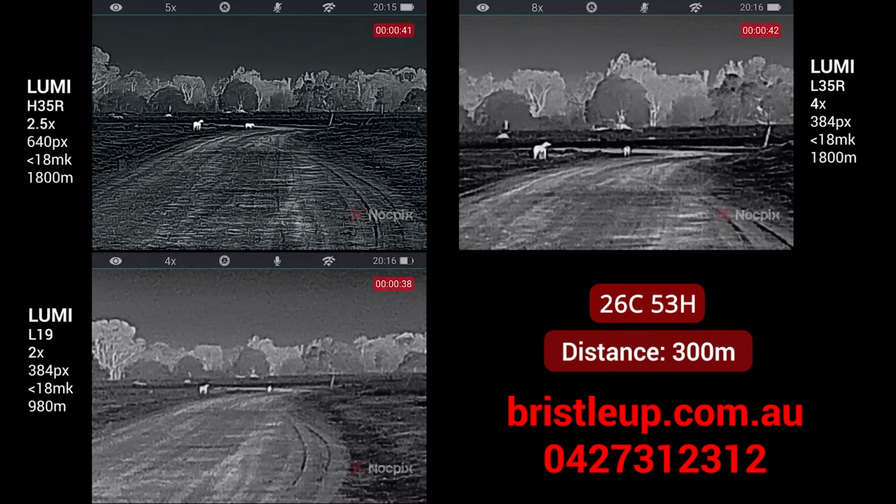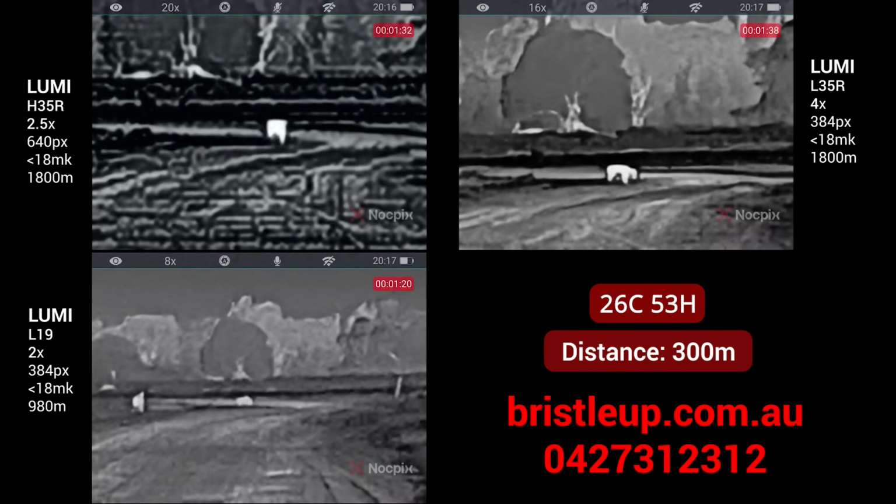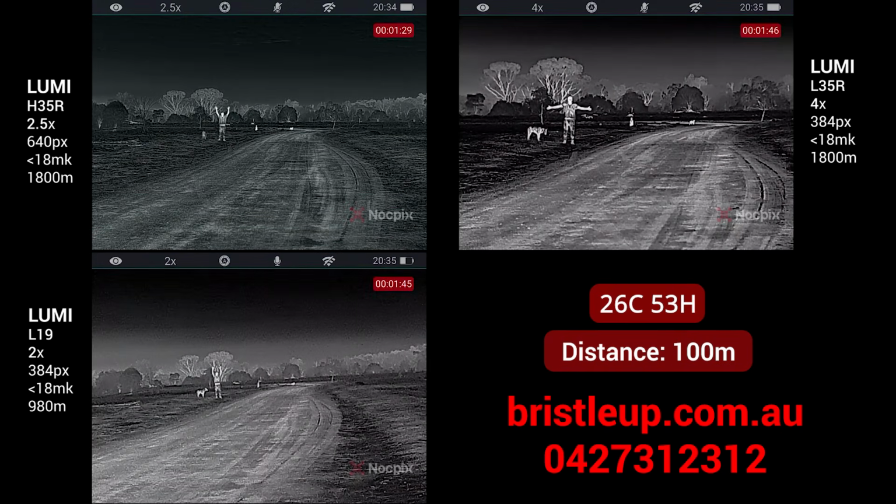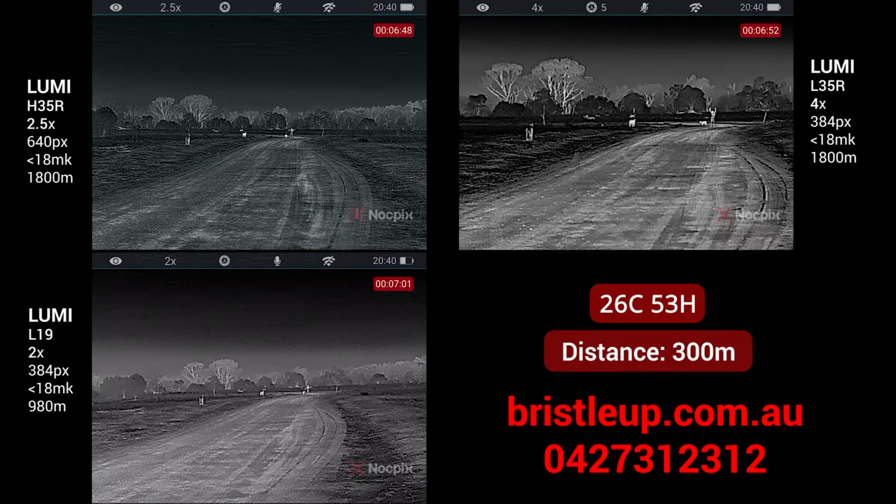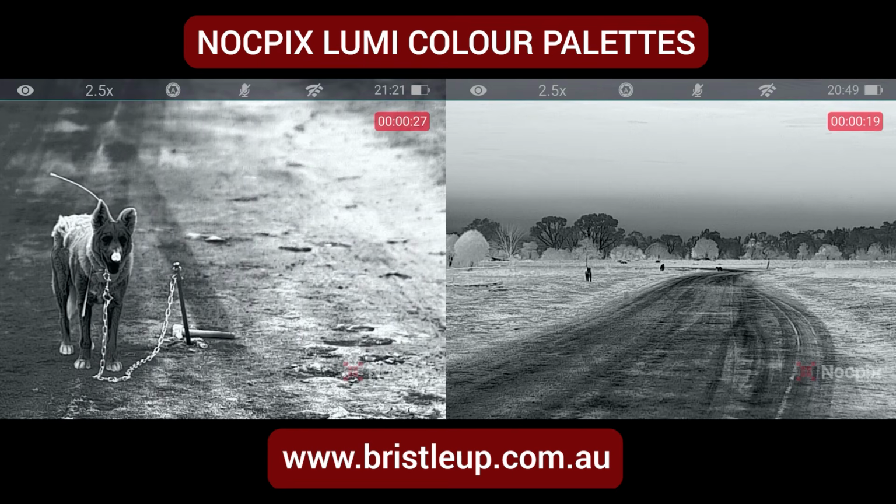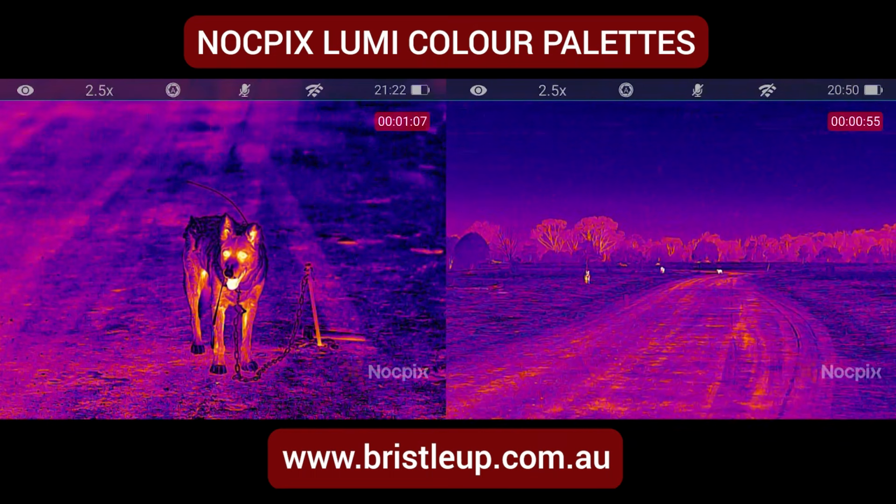When we jump up to 640 pixel sensors with low base mags, like on the H35R, we tend to get the best of both worlds. Good image quality close and far away, while maintaining wide field of view. If you want quick target acquisition and you're walking on foot in thick country that has a lot of obstacles within a few hundred meters, you are almost always better off with a wider field of view. If you tend to have a lot of time to locate and scan for the animal and identification is more important, a narrower field of view can still be workable. It comes down to your use case, personal preference, and sensor size.